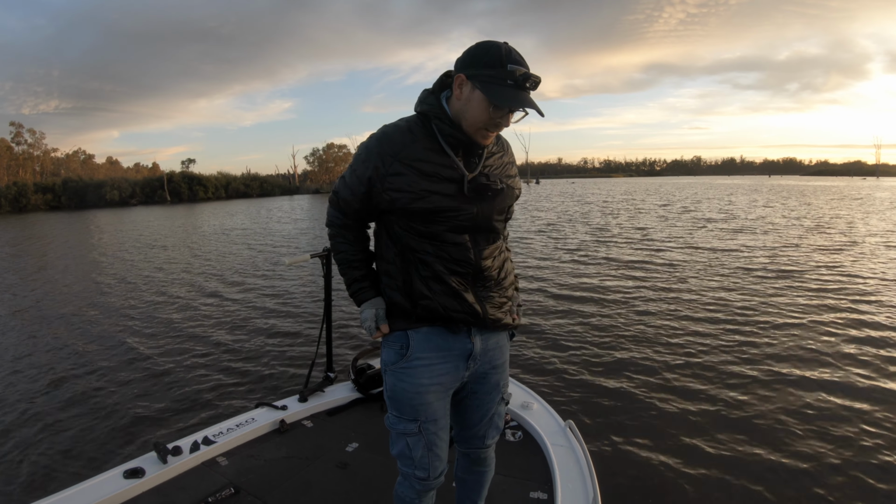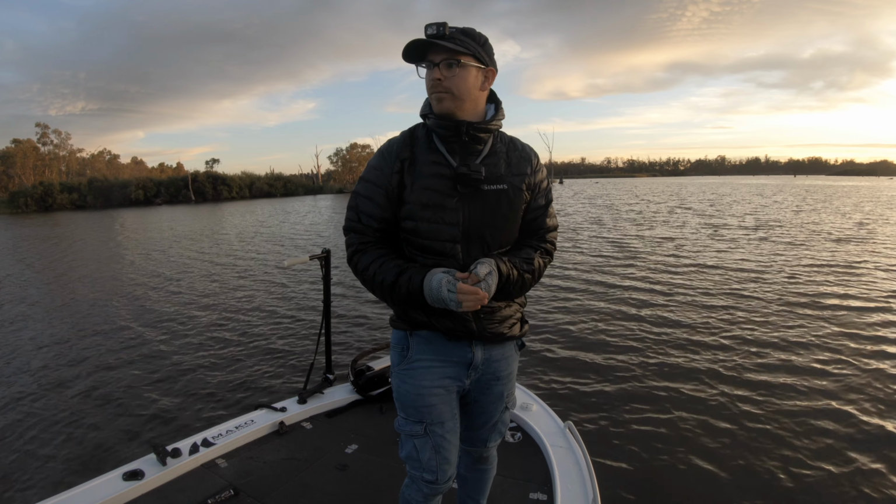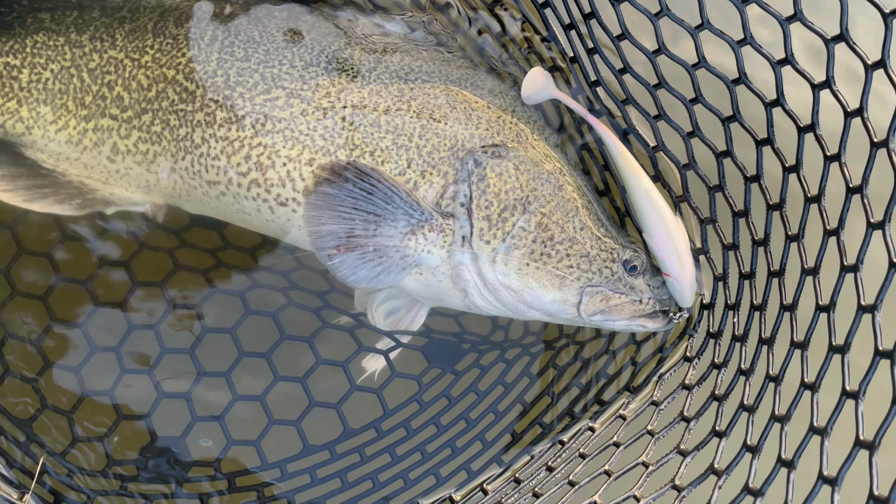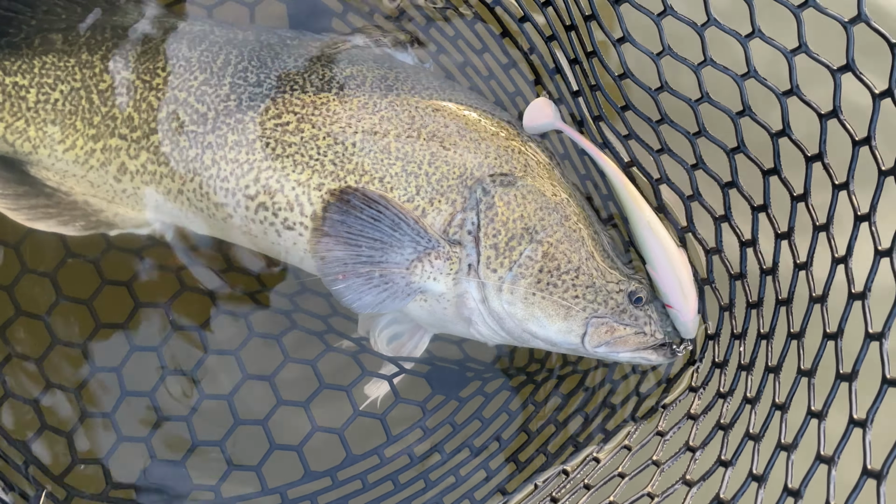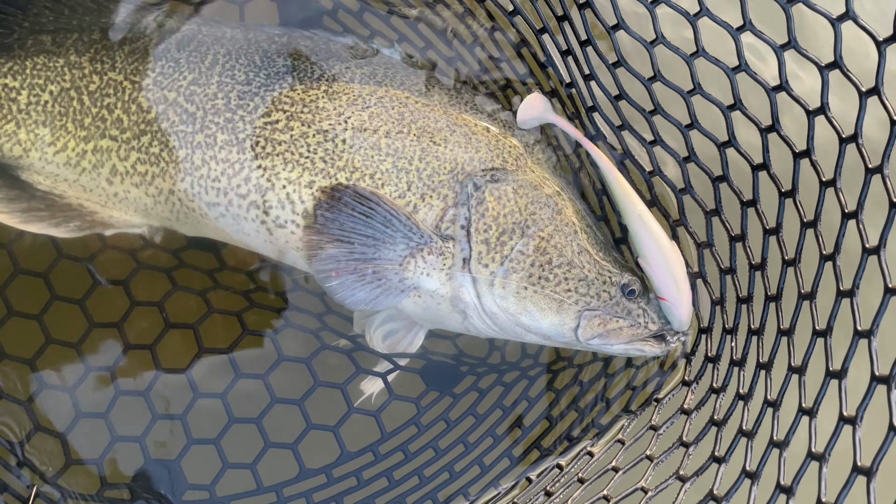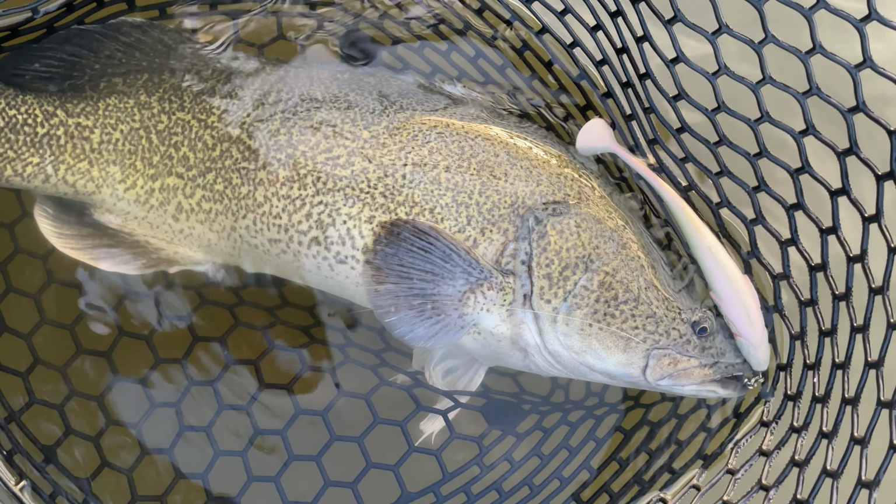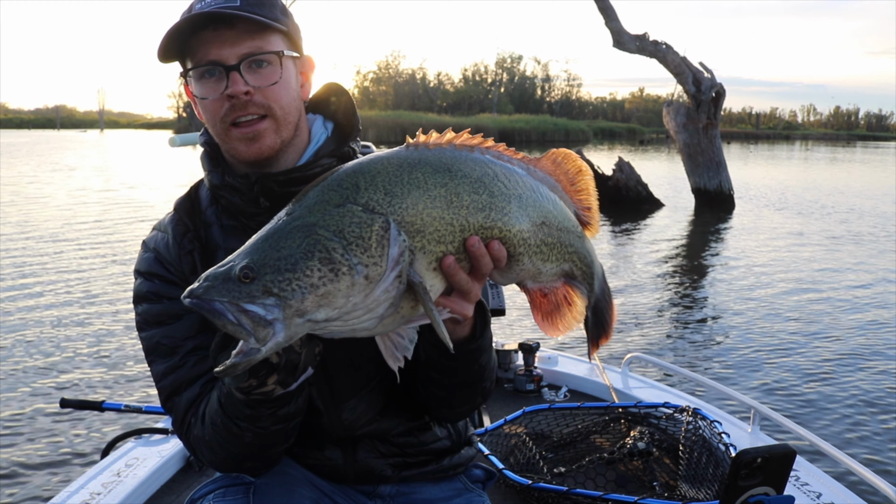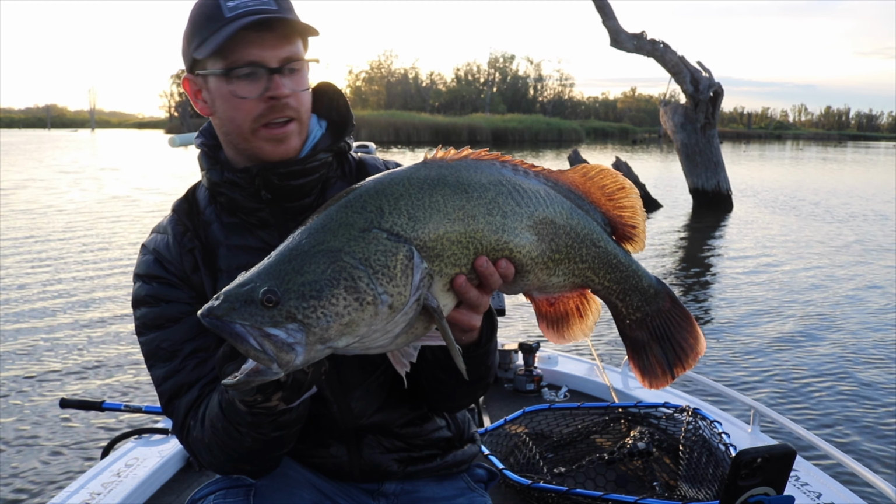Yes! Not a metre, man, but it's one that I've been working for all summer. Alright, lovely 75 centimetre Murray Cod on the 9-inch Sicario.